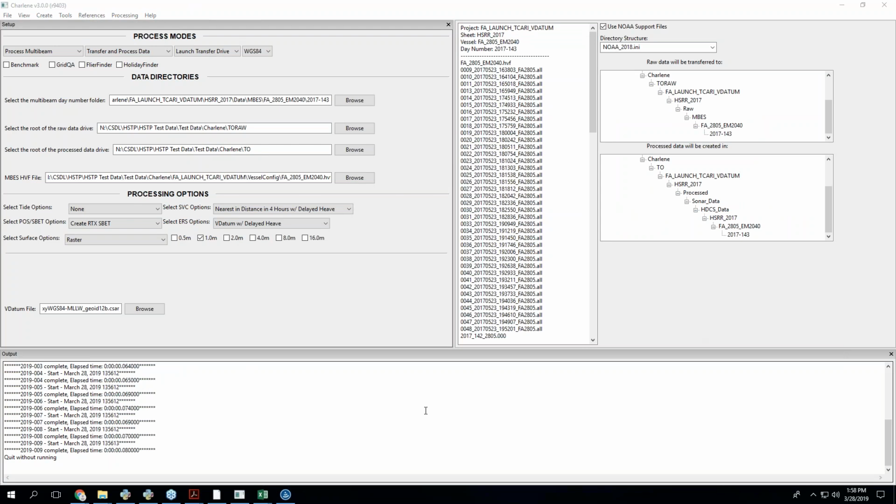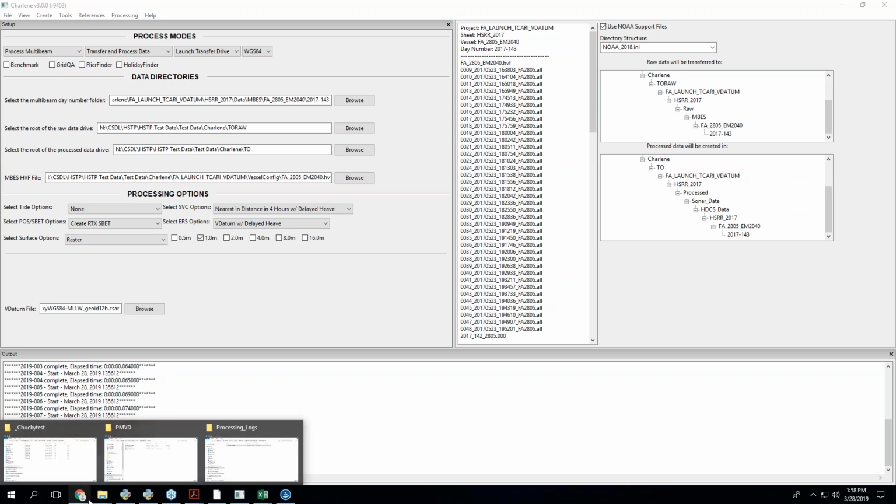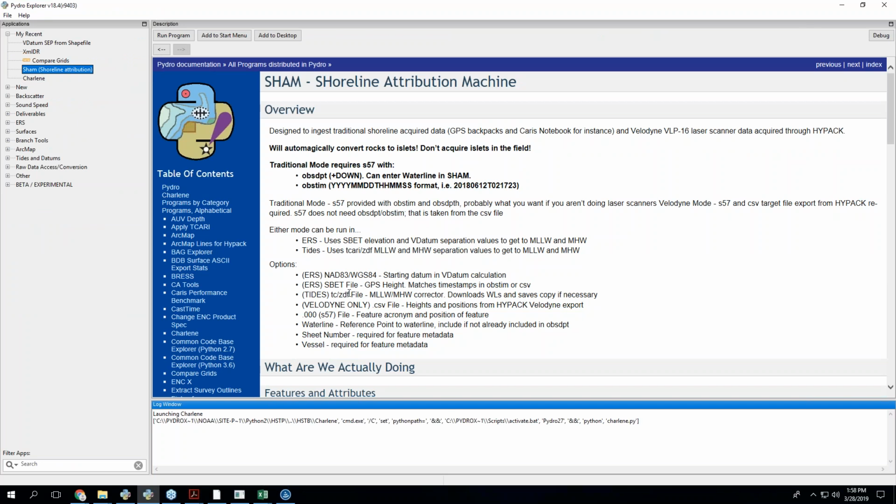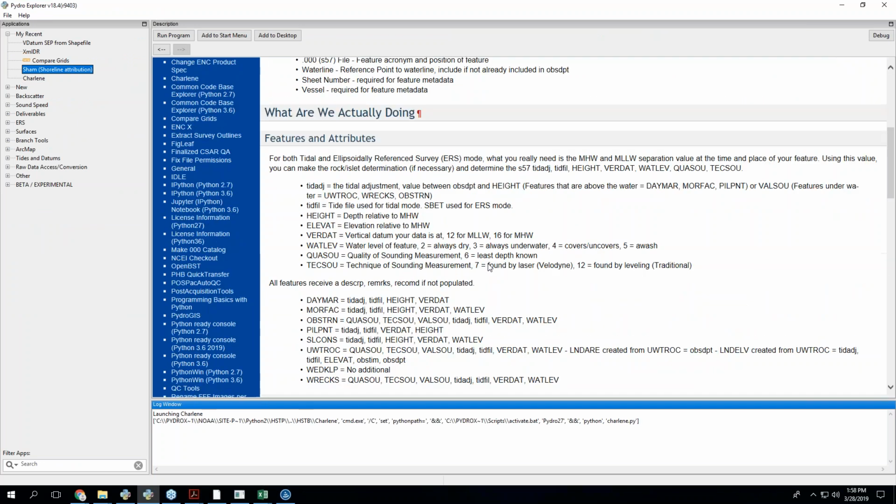All right, let's see. I think that's all I had for the most part. I will say, since I do have half an hour, there was one thing that used to be in Charlene that I've broken out. It's this shoreline attributing machine that I designed.